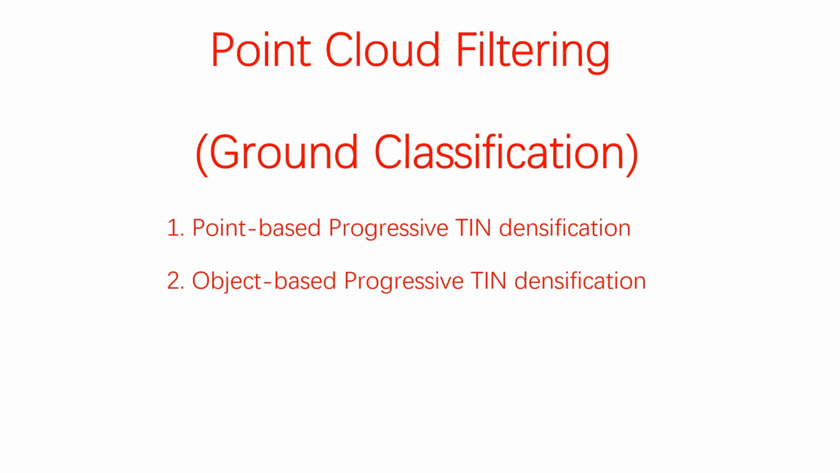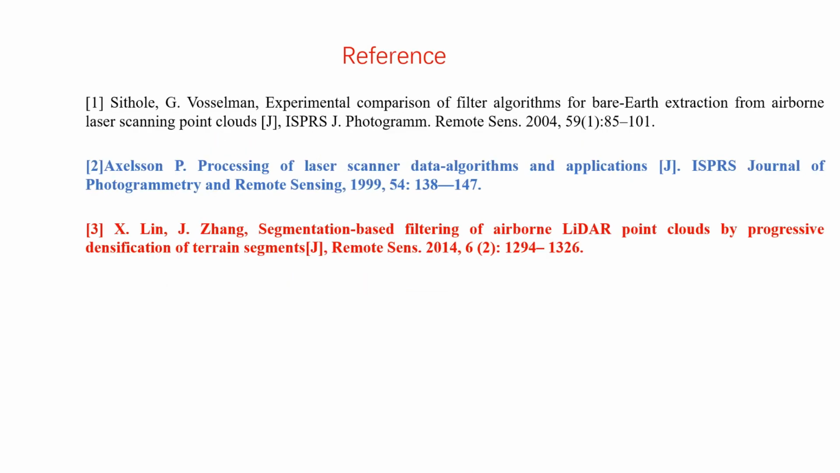Two filtering methods are described in this talk. The first is a classical irregular triangulation network progressive encryption filtering method. The second is an improved progressive encryption filtering method of irregular triangulation network. The two methods have the same framework, but the basic units of processing are not the same. The basic unit of the first is a point, and the basic unit of the second is an object. Let's take a closer look at these two approaches.